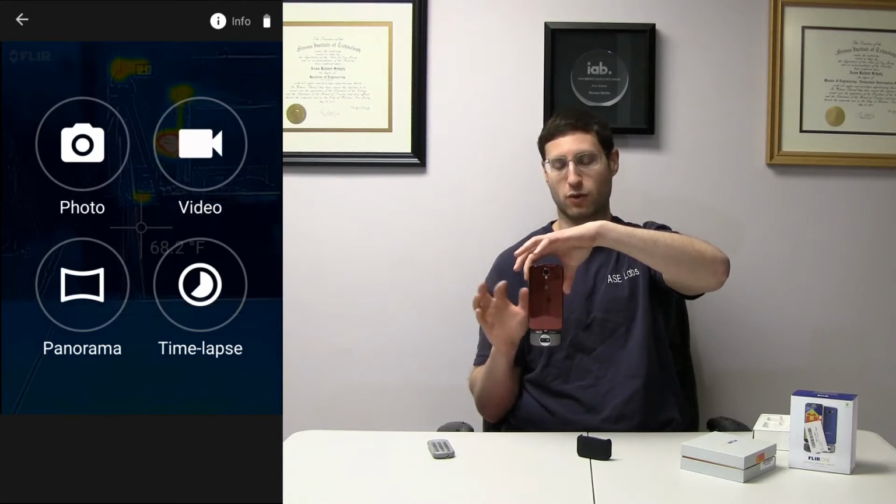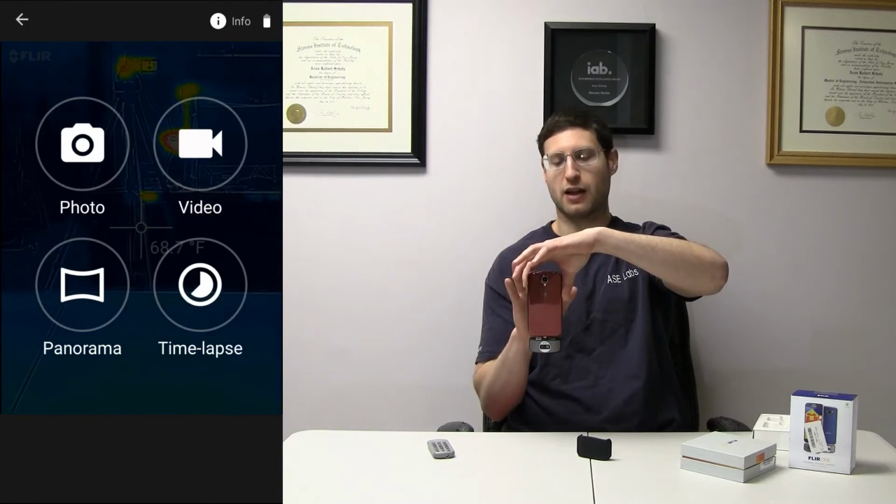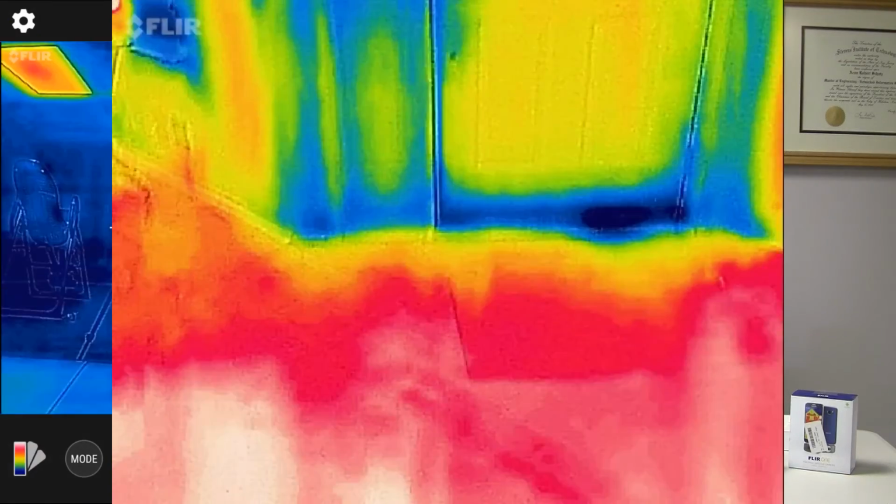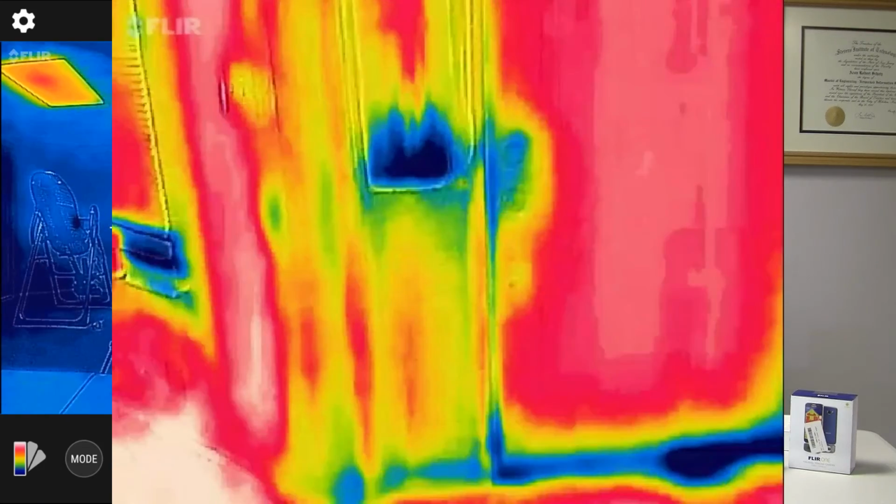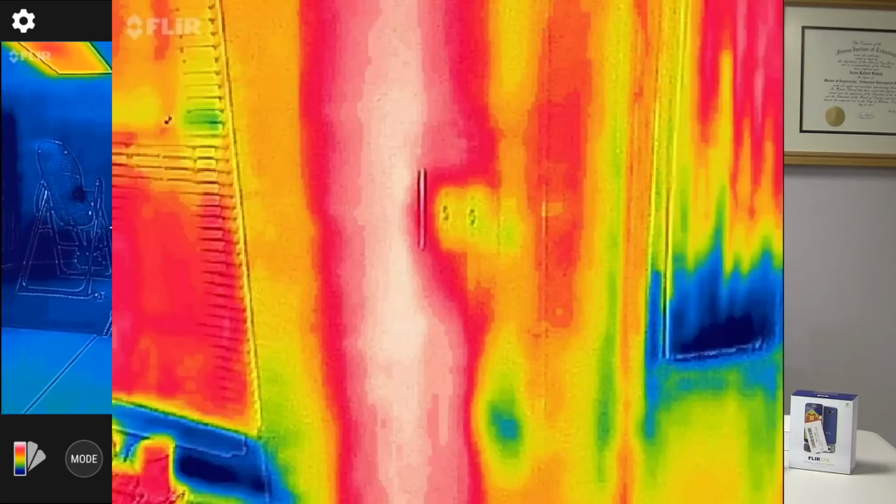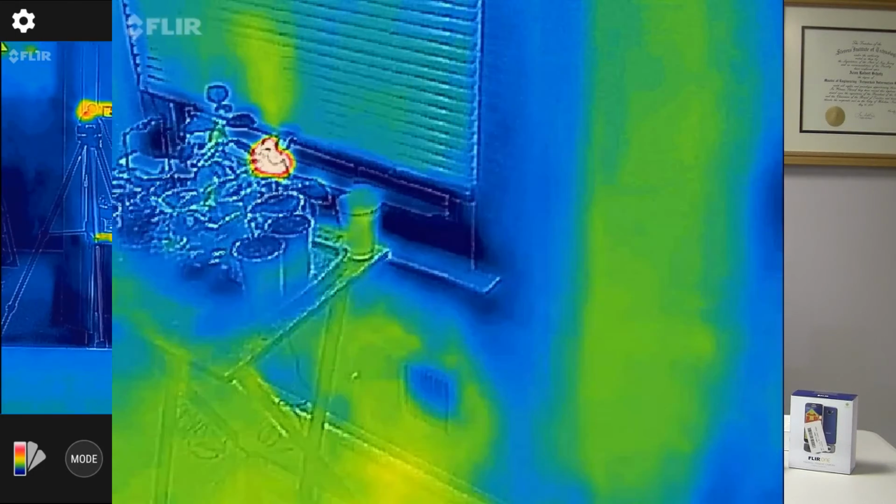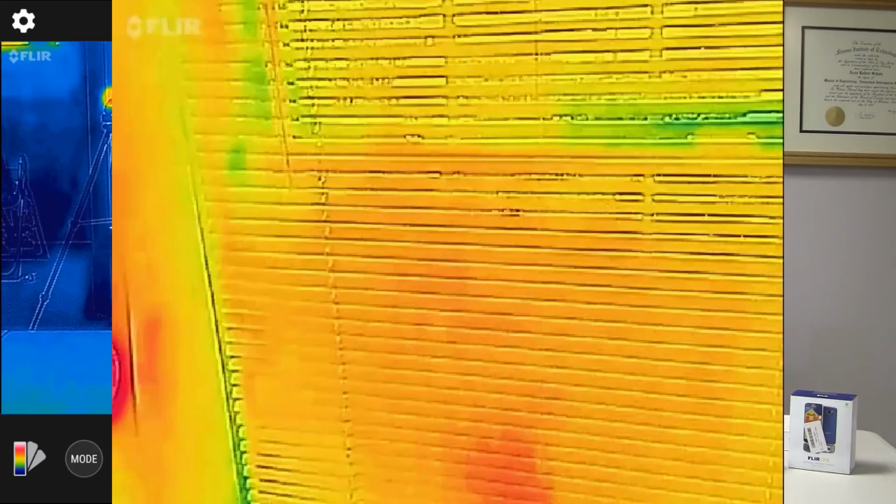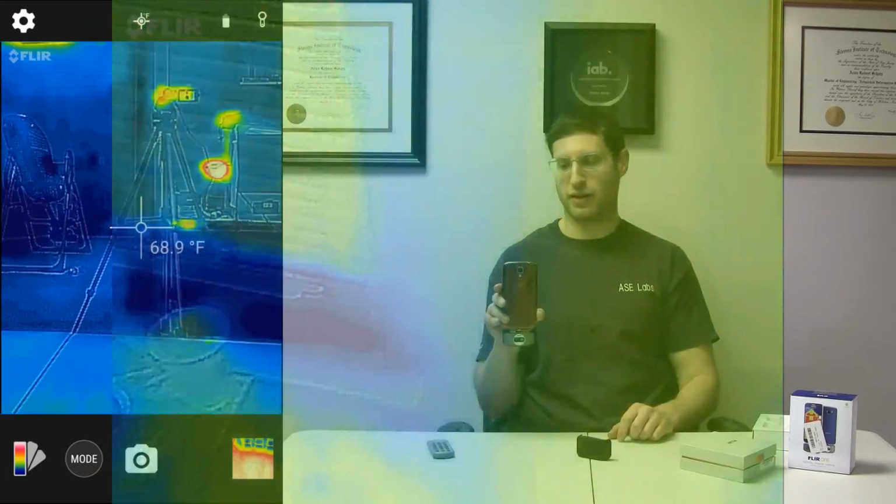Video is cool. If you want to take a video, I also suggest to actually lock the scale. But I'm going to show you a video right now in the entire frame. That basically shows me walking around looking for cold spots in the house. So that's an interesting use case. That's really why I wanted this thing to test, because I wanted to see all the cold spots in the house. But that's basically the application in a nutshell.